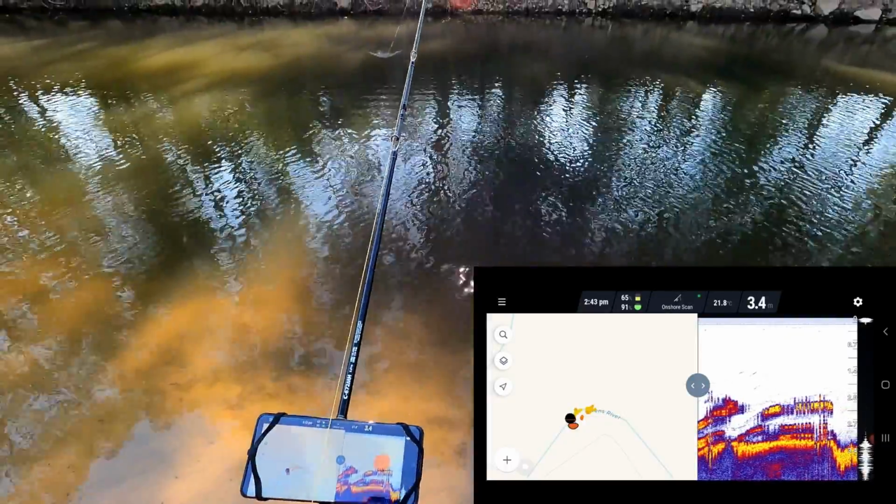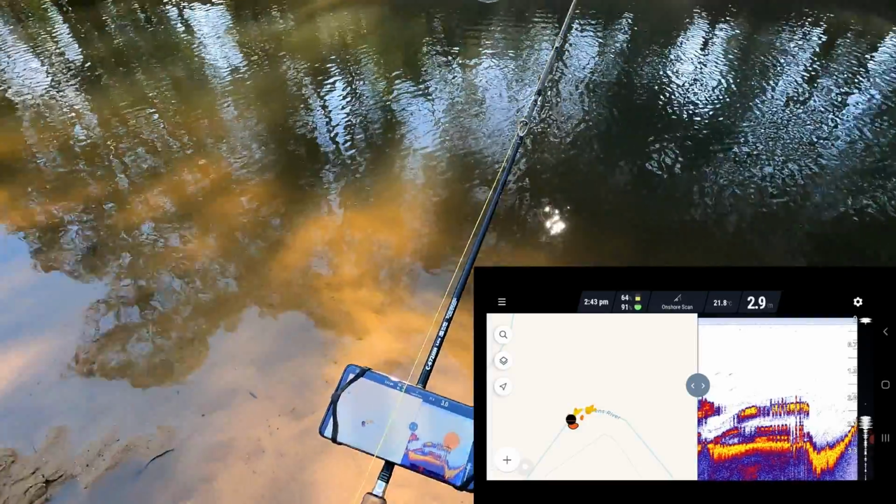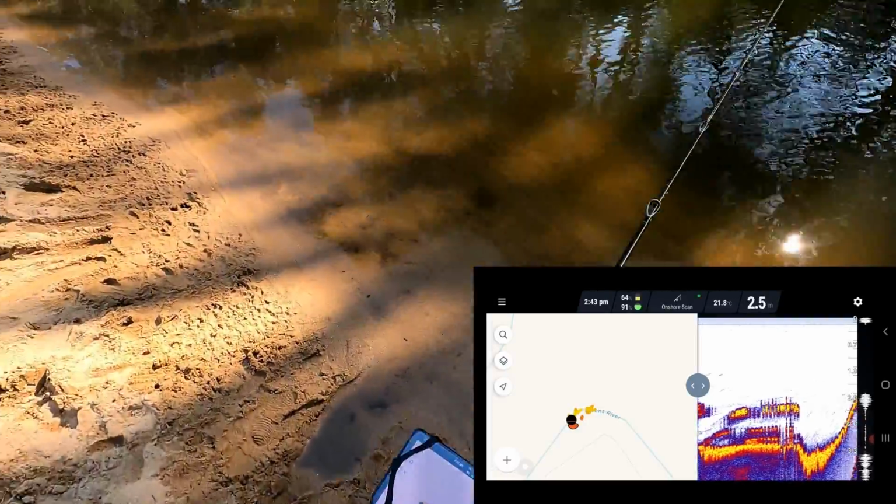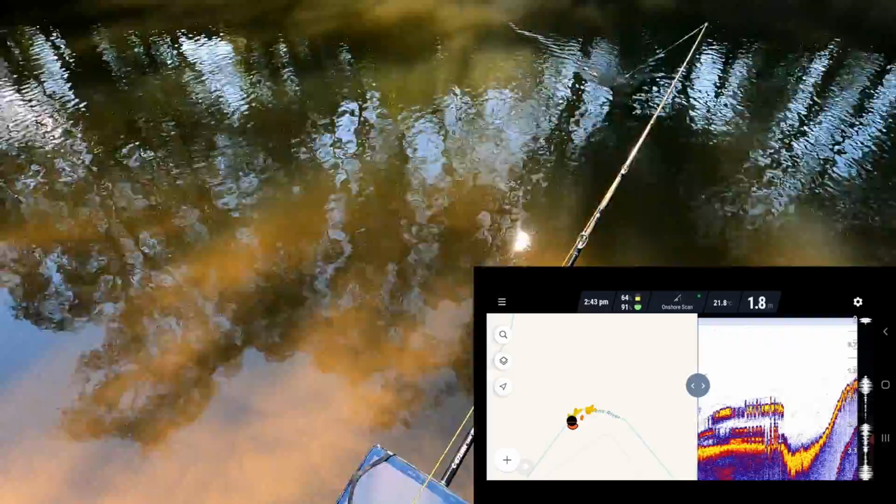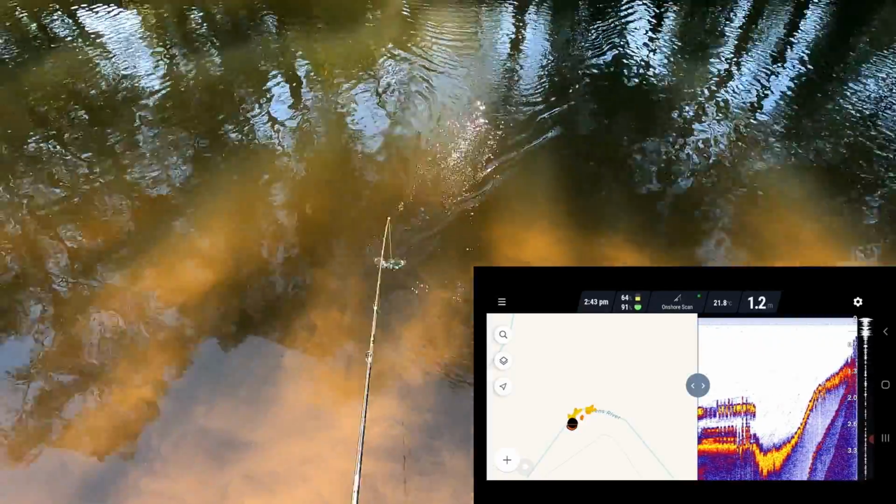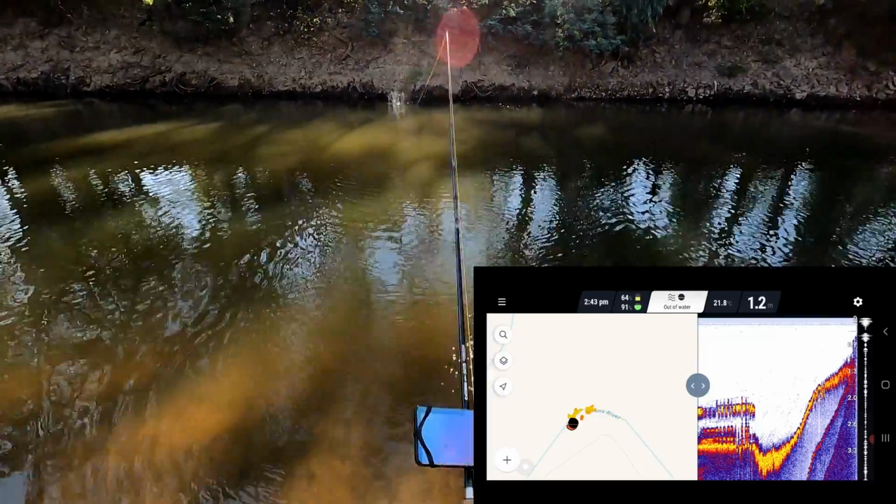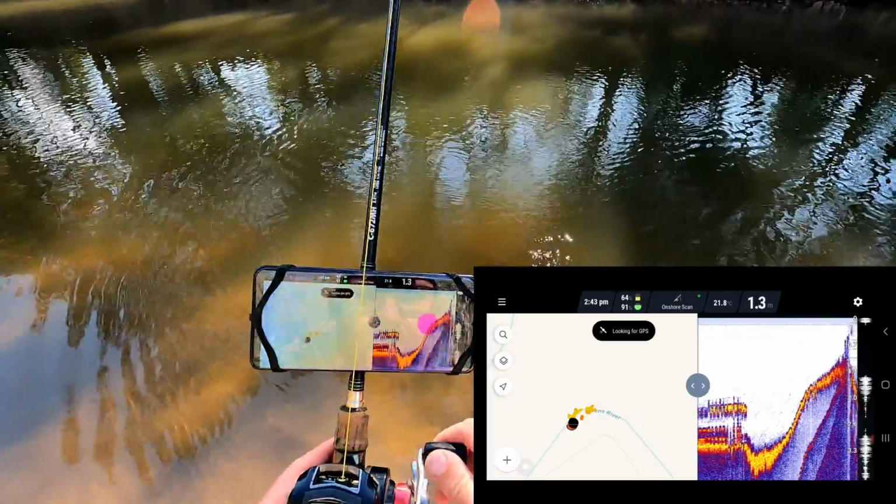Now you might be able to hear a fair bit of background noise here. There's a lady with about 5 kids up behind me. Probably wondering what the strange man's doing down the river with a camera on his head casting a grenade across the river.